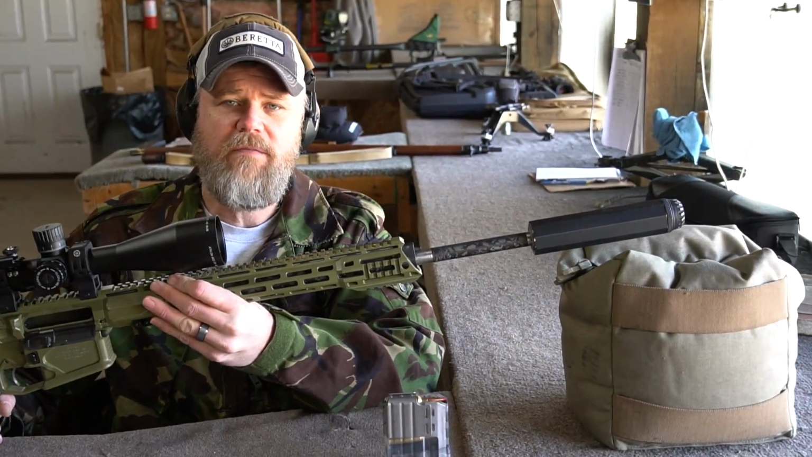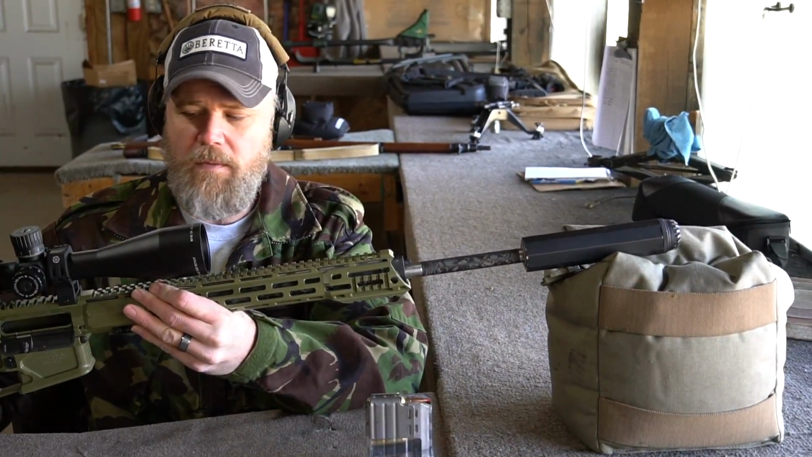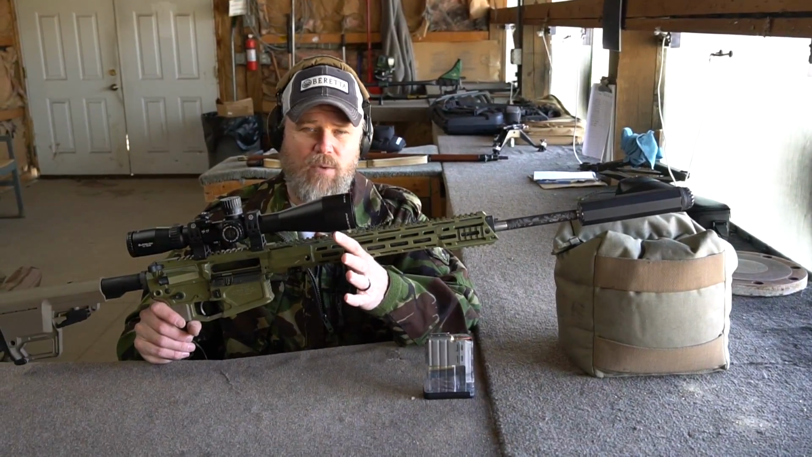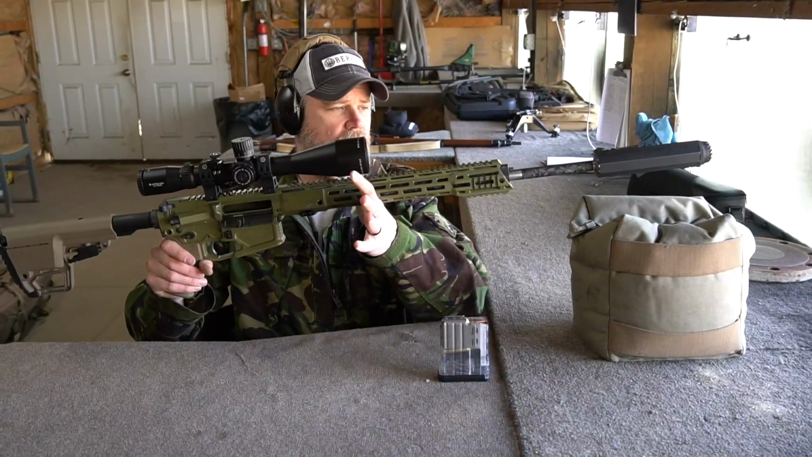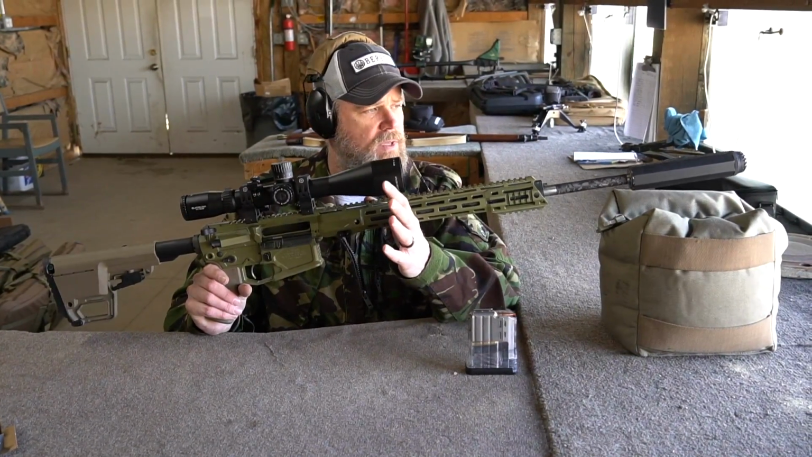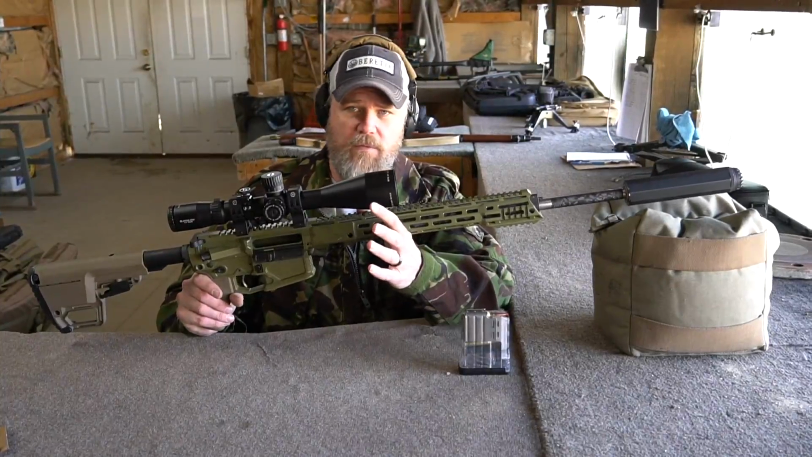Overall, the gun is much heavier than the 6.5 Grendel rifle, but you can see by its overall length with a long barrel and suppressor attached that this would be a little bit harder to get in and out of vehicles with, which is why we use the other rifle for the thermal shooting.